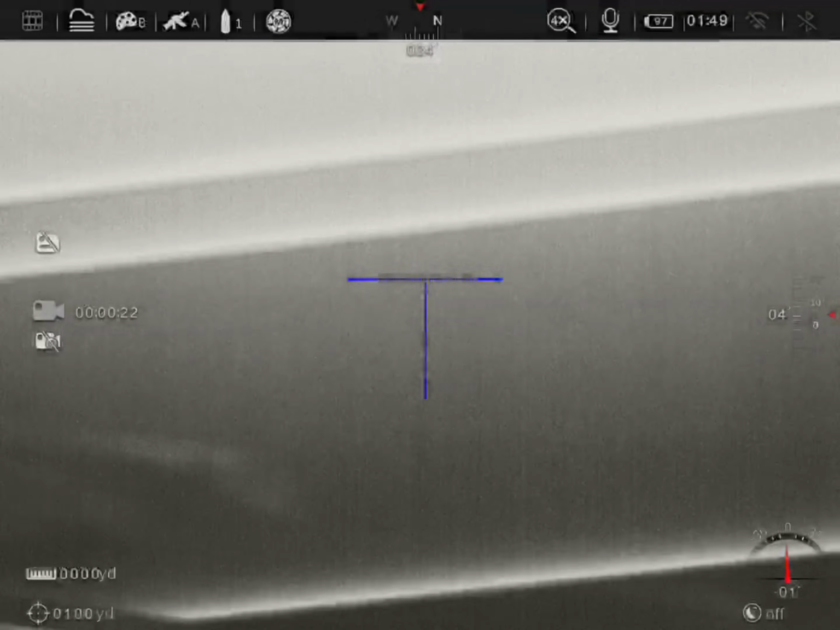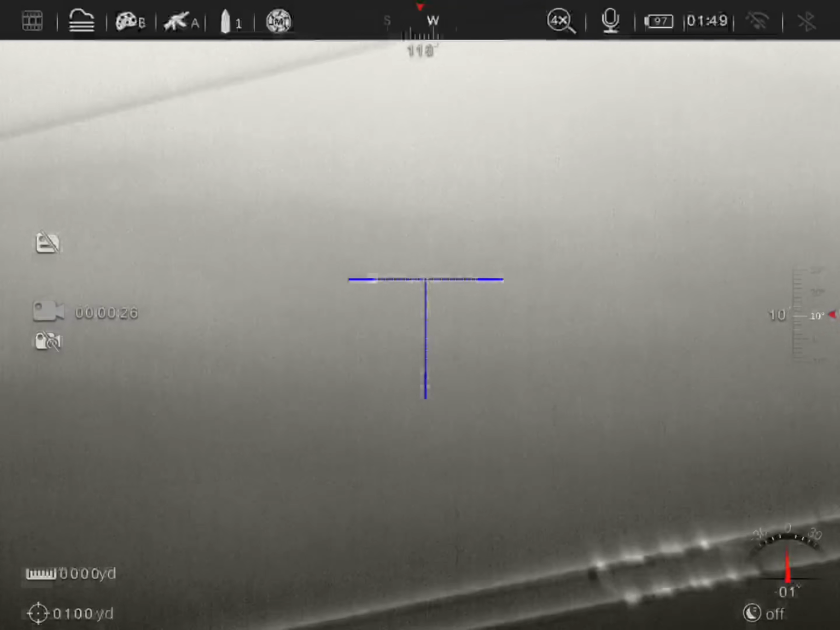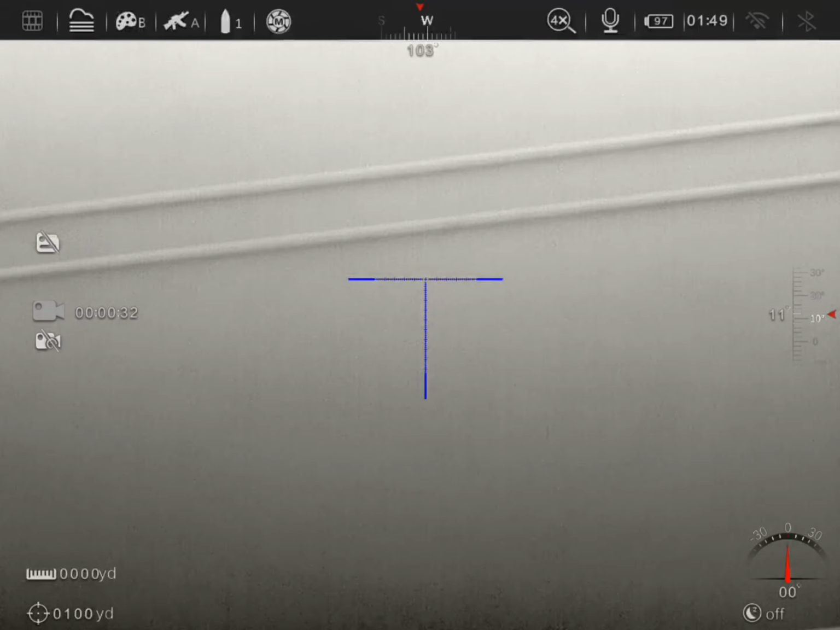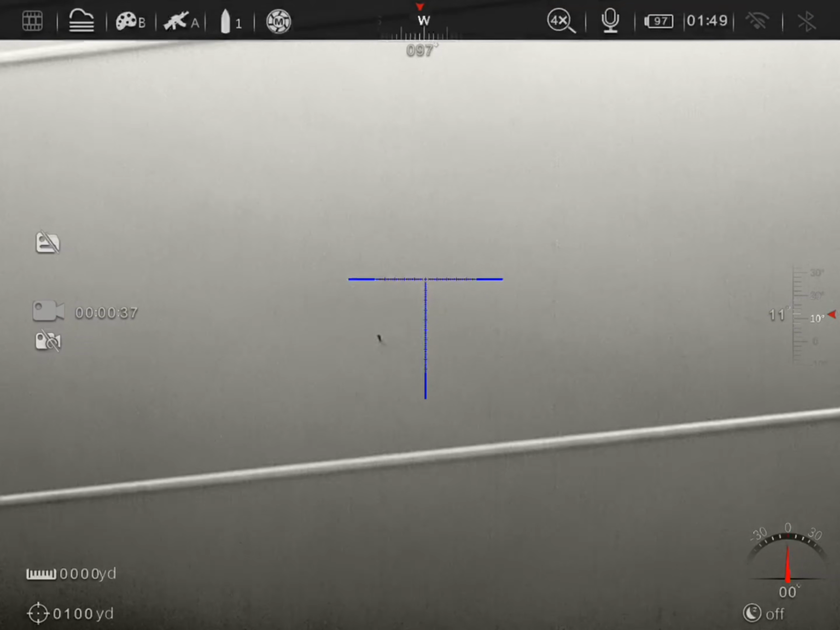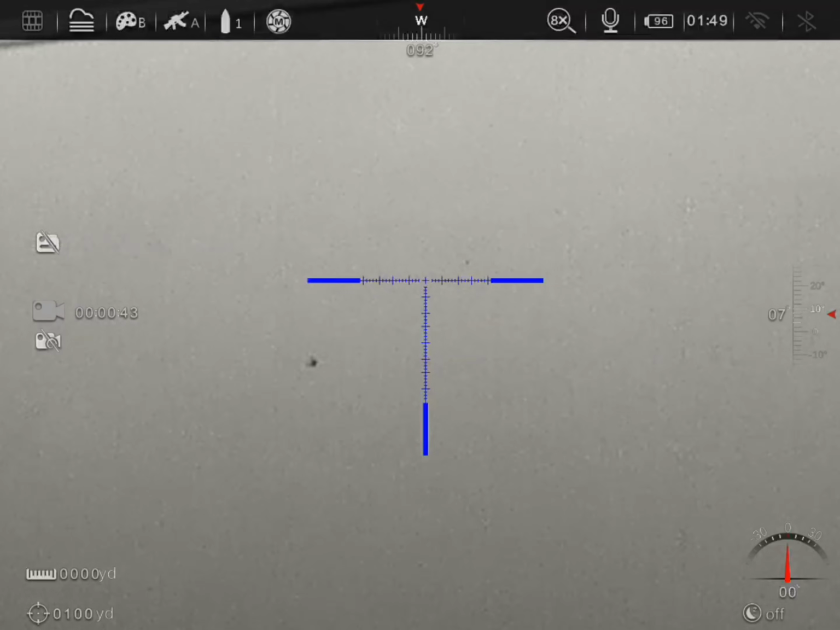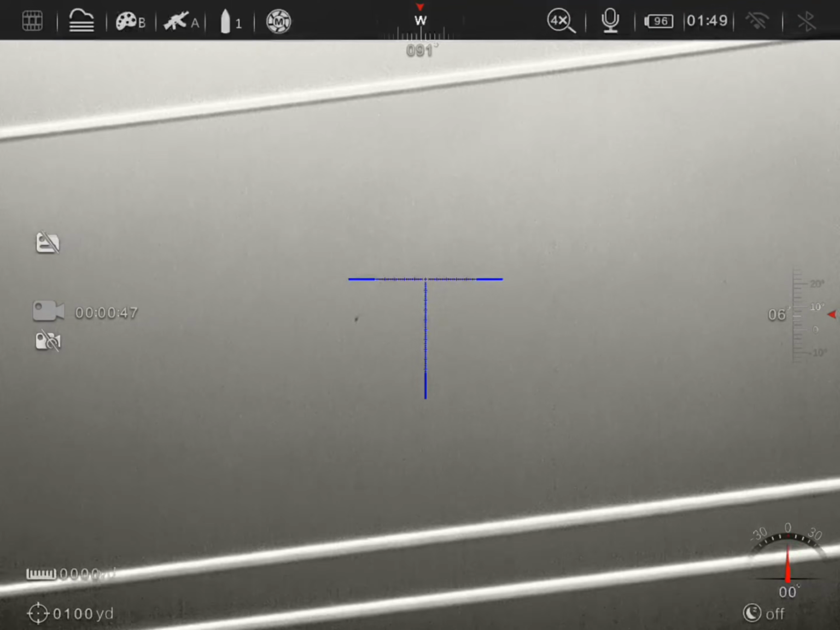So let's see if we can find anything. Alright. It's got wings. I'd say it's a couple hundred yards away.